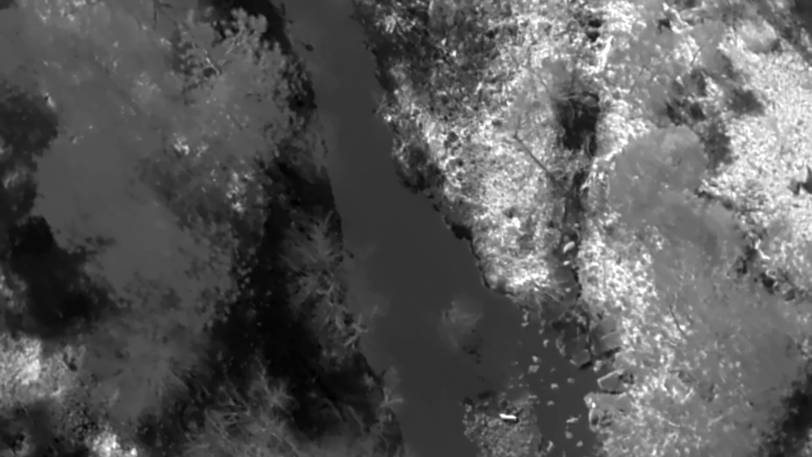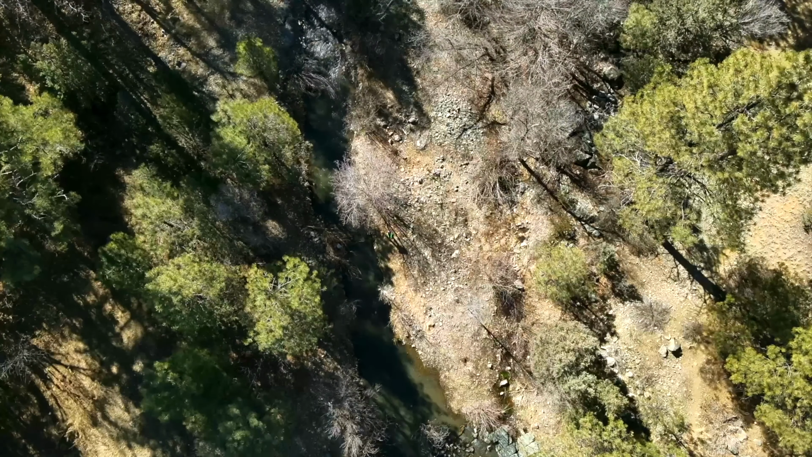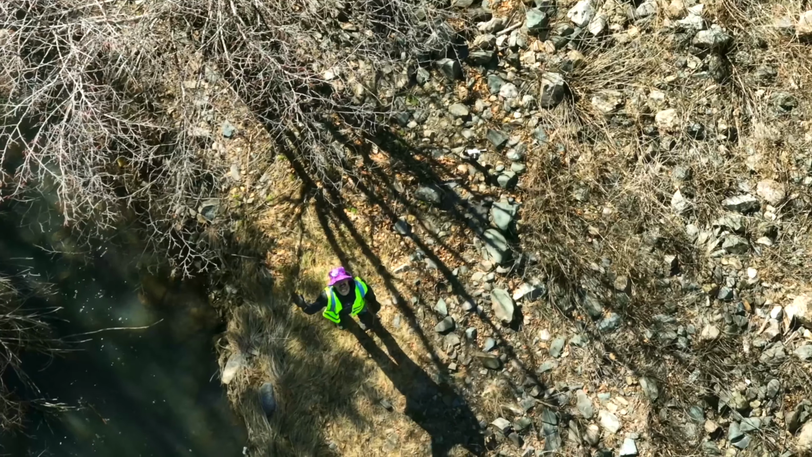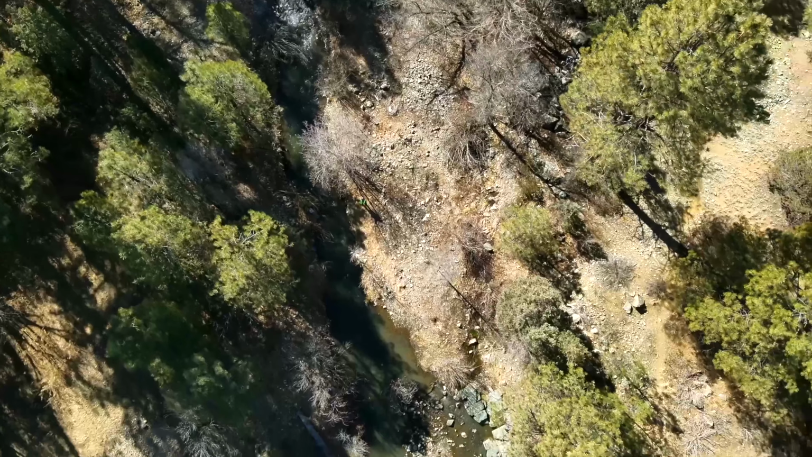I see some movement here on the thermal. I'm gonna switch back over to the EO and zoom in. Yep, that's him. That's him for sure. Time stopped. Return to home.